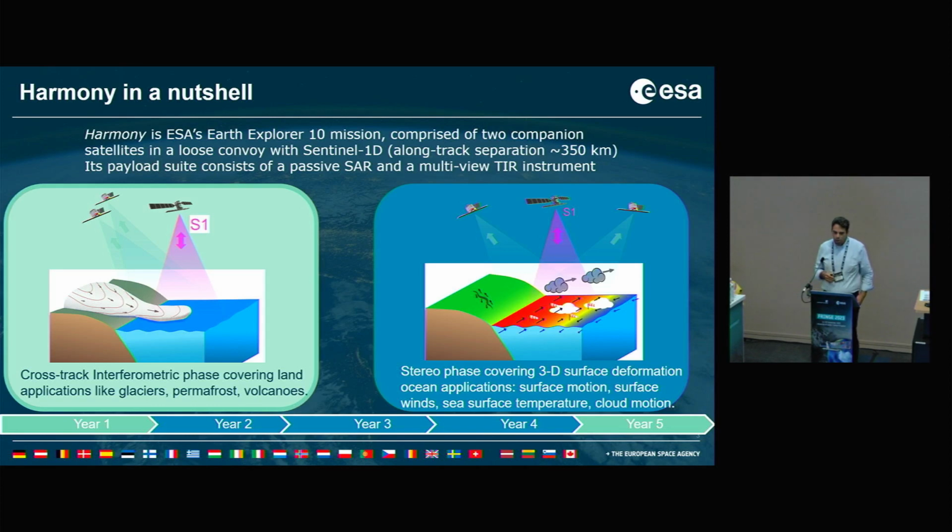So Harmony in a nutshell: Harmony is ESA's Earth Explorer 10 mission, comprised of 2 companion satellites. We'll fly in, let's say, loose convoy with Sentinel-1D, with along-track separation of around 350 kilometers, and its payload suite consists of a passive SAR and a multi-view thermal infrared instrument. So you can see that we have different configurations.